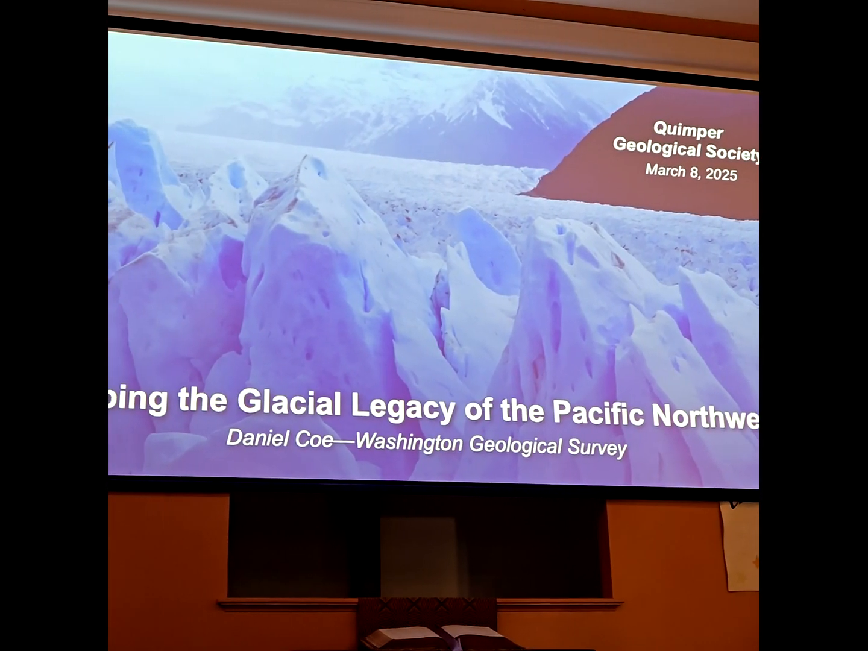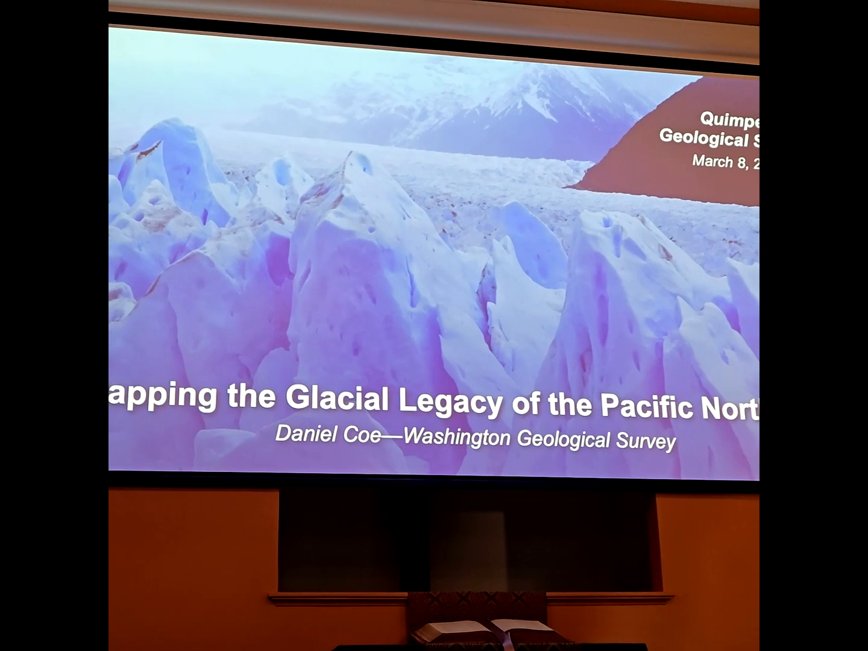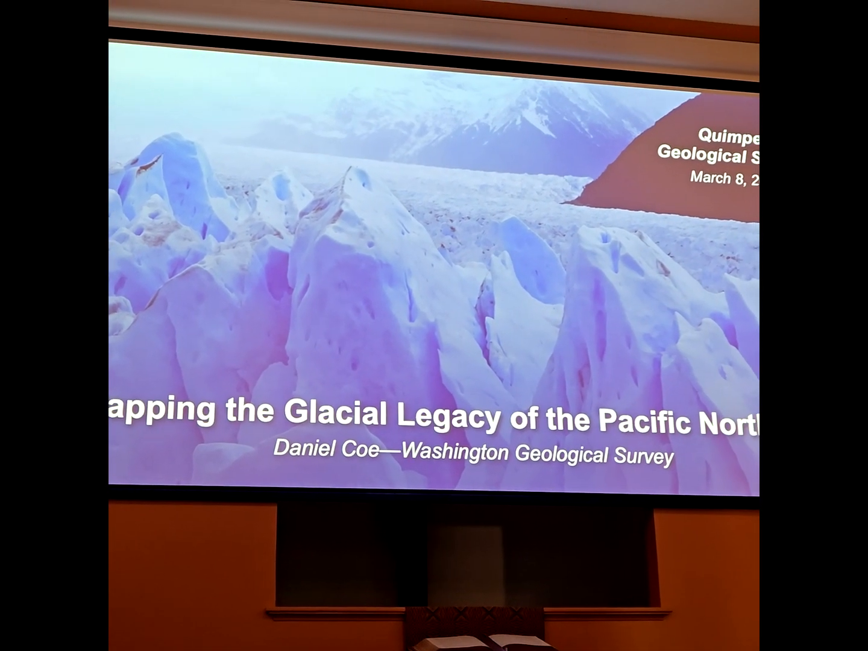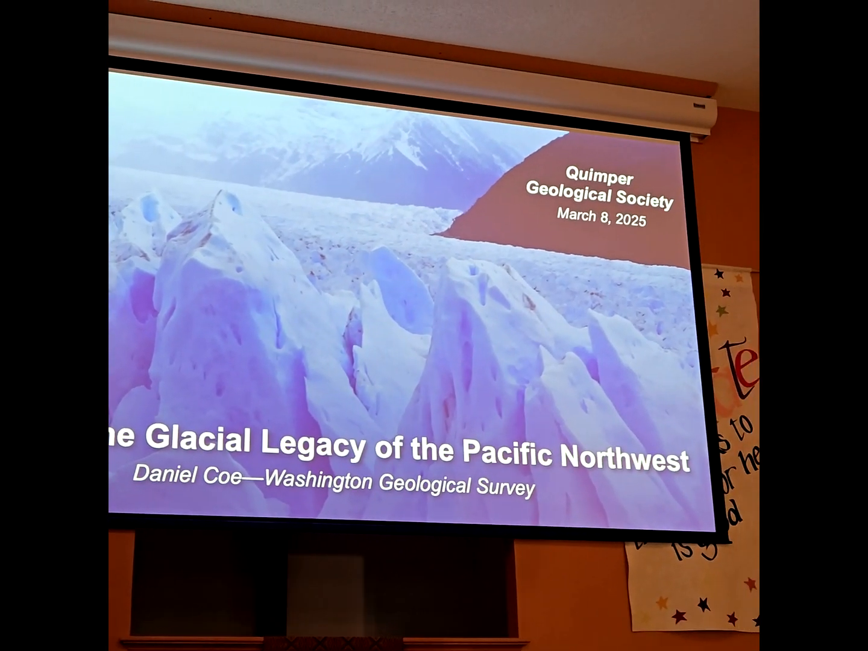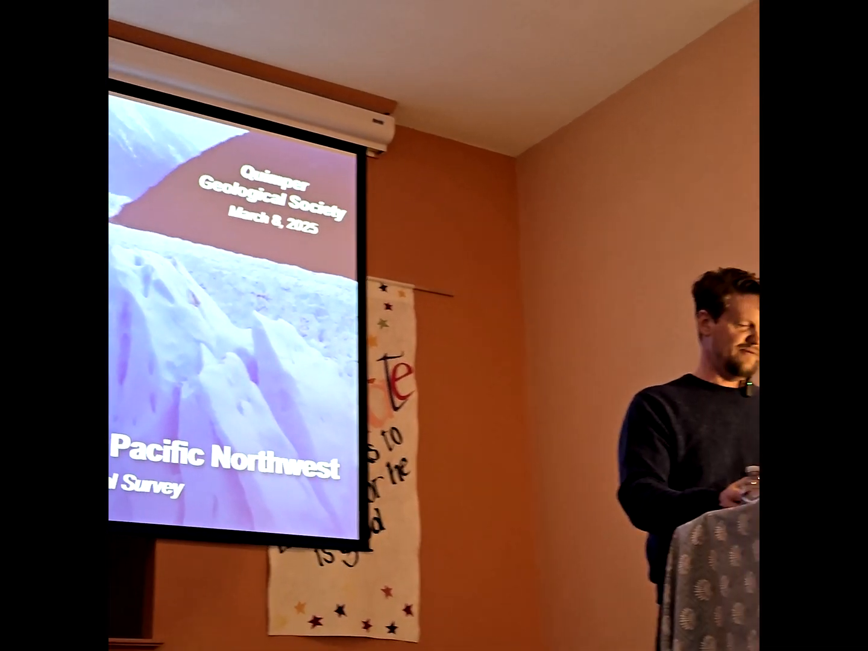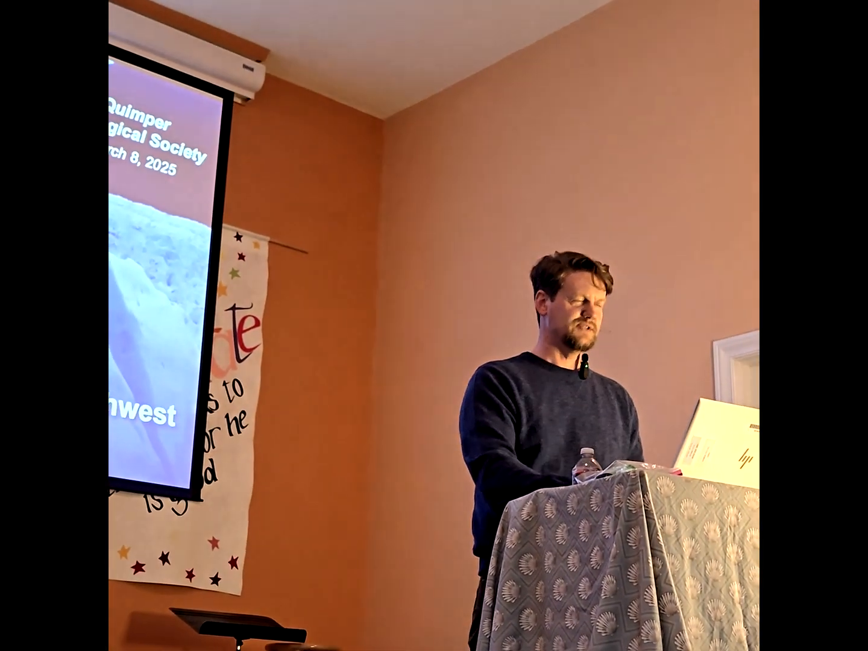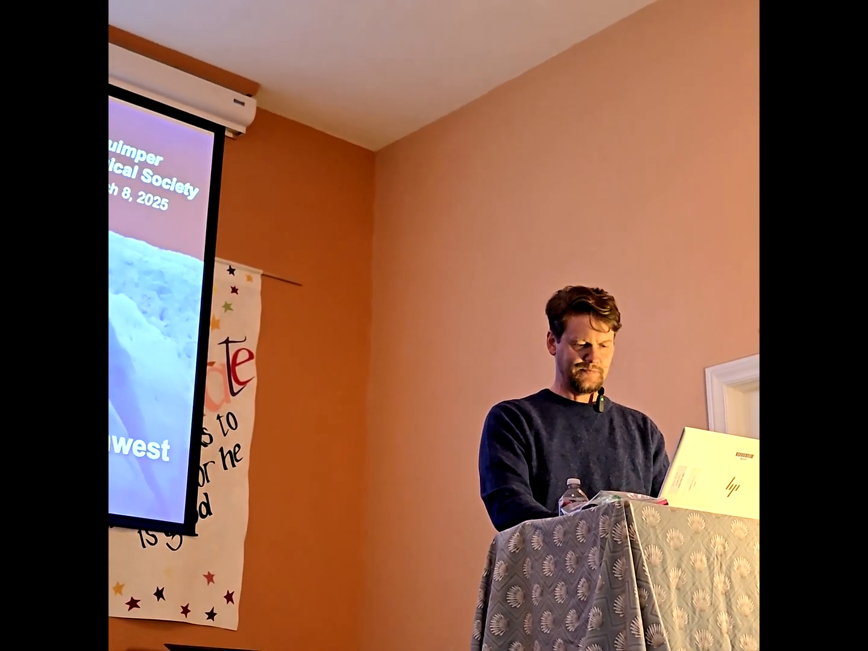As you can see, I managed to get a 15,000-year-old photo of Washington. It's pretty hard to come by. Actually, this is a photo of the Patagonian ice field in Argentina. I thought it made a pretty good analog for what Washington might have looked like 15,000 years ago or so.